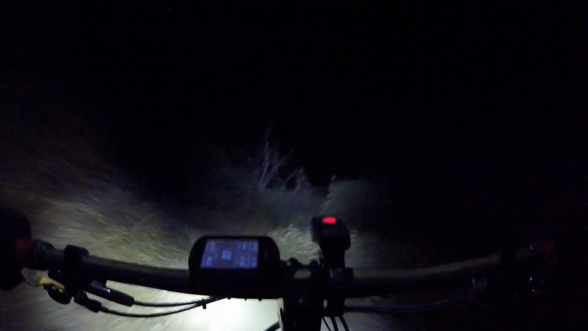Forgot to open up my fork. I've ridden my single speed at night many times, but when I ride at night, I prefer to ride this bike just because of the shock, and you just never know when you're going to be hitting bumps that you're not really aware of.